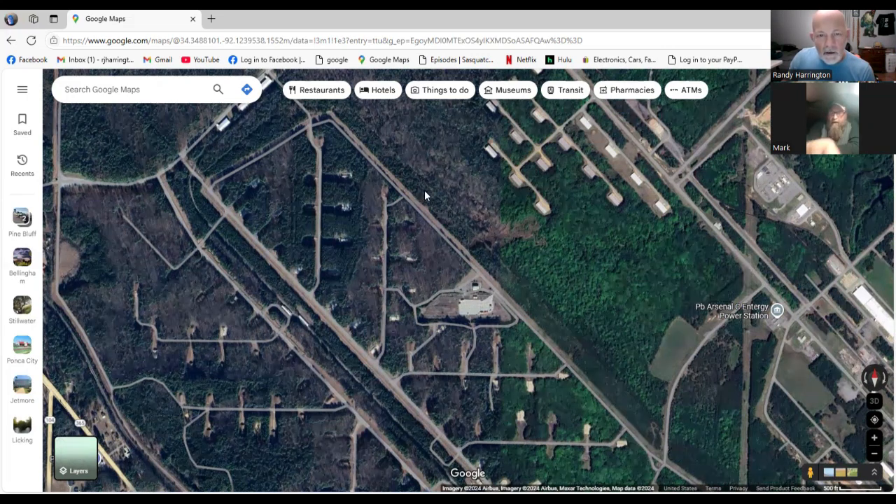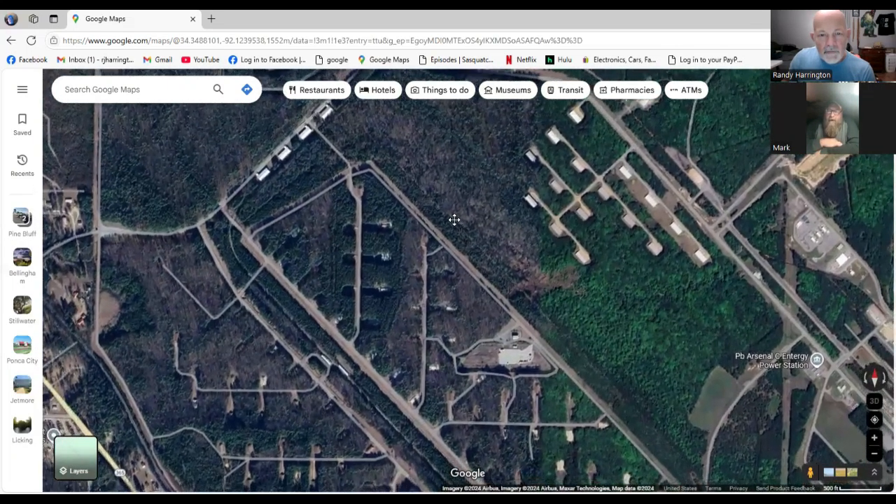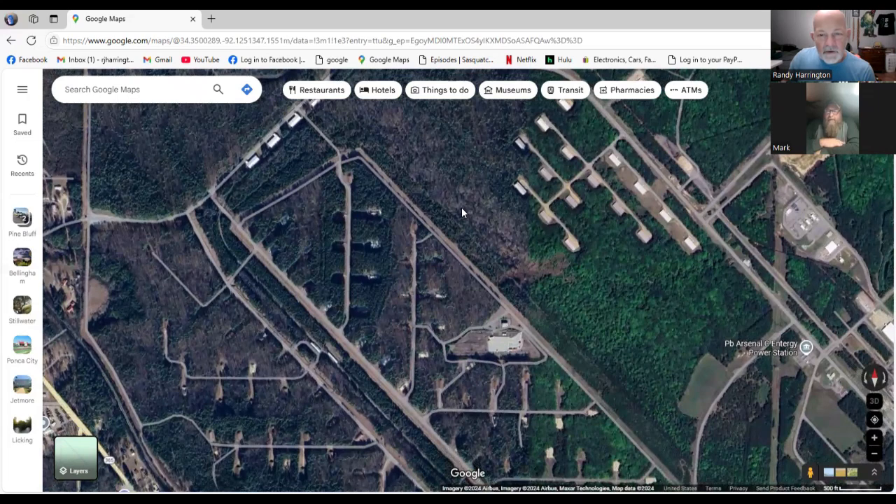There was a tower there also. That's where we first relieved, and guys were saying, "Hey, something's going on. We feel like we're being watched." It was really crazy because we really hadn't had a whole lot of activity at all as far as people. Is this spot here, where the foliage is all brown, a holler?